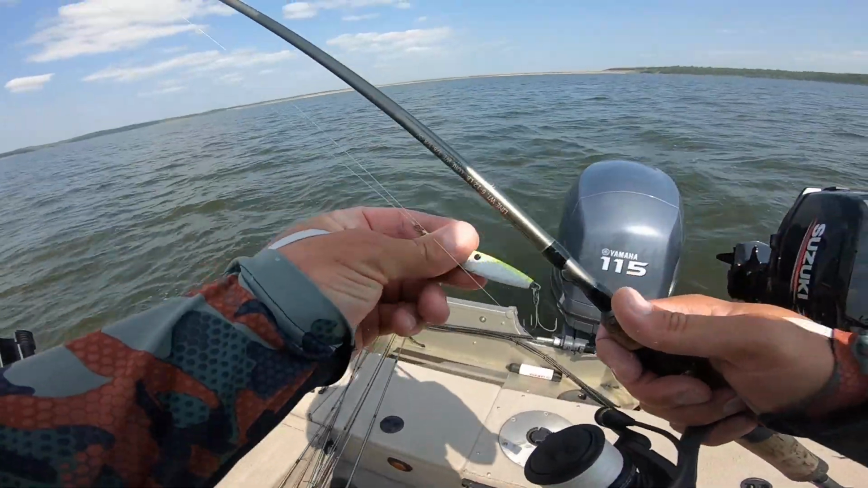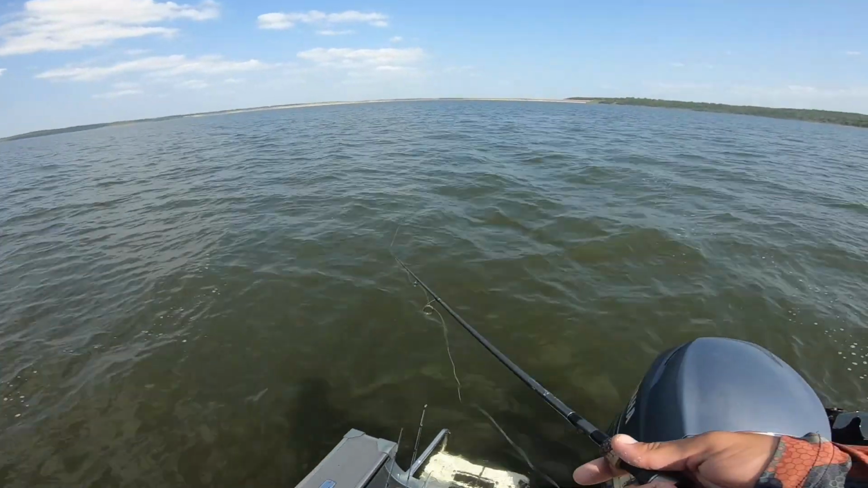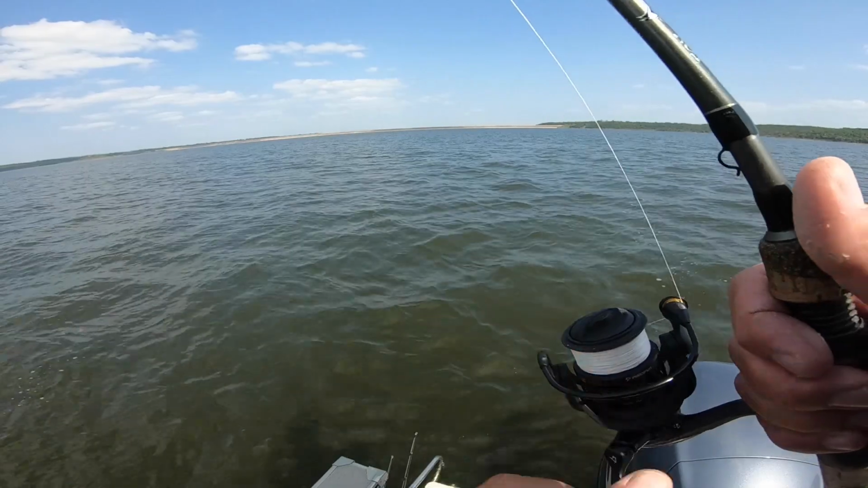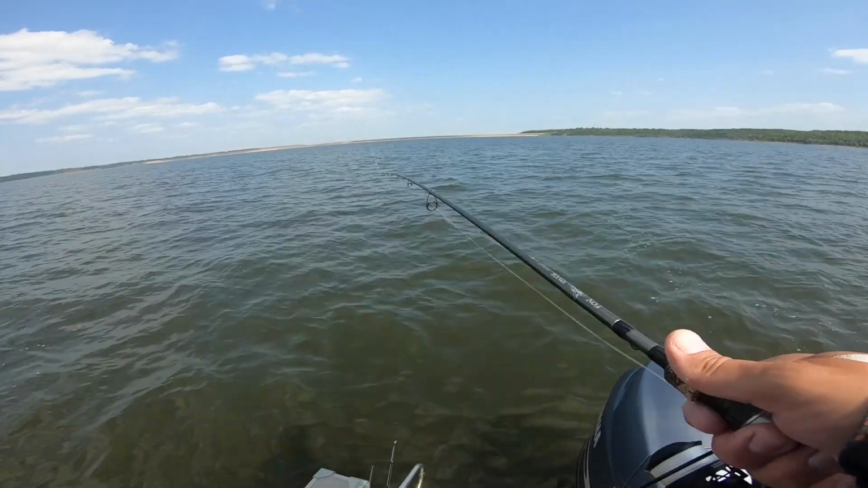All right, well, that kind of sucked. But we just got repositioned on some of these fish here real quick. Picked up the spoon. Probably should have showed it to you before casting it out. White and chartreuse Spinks spoon. One of my oldest sponsors, a tried and true bait.